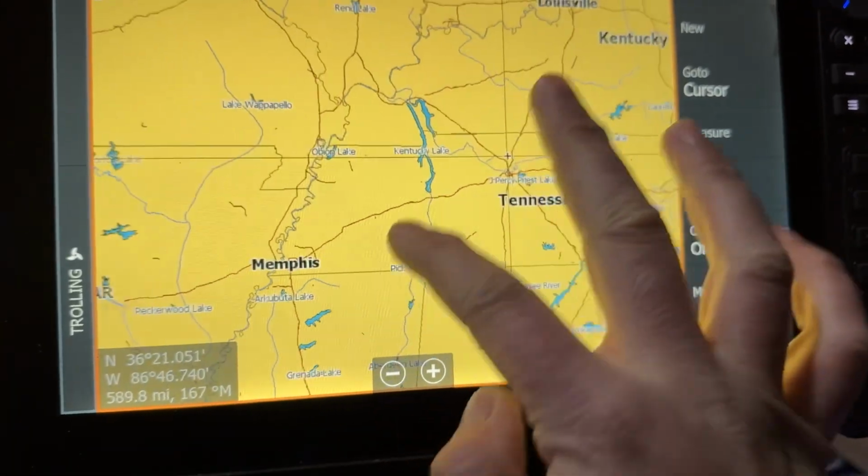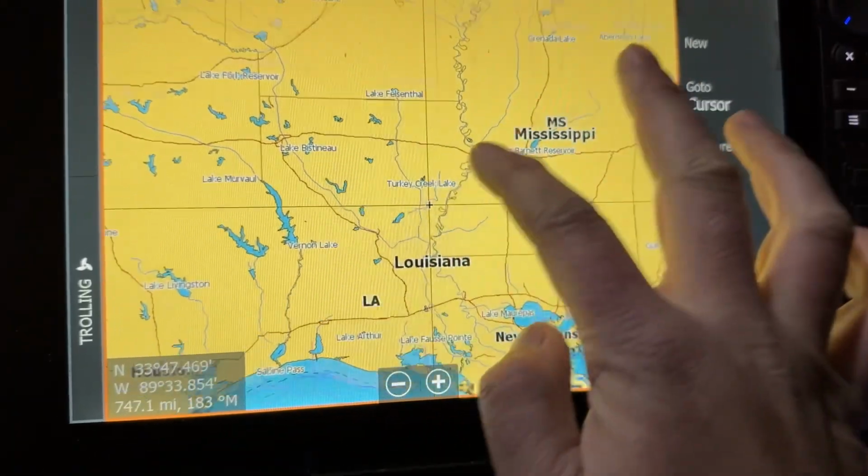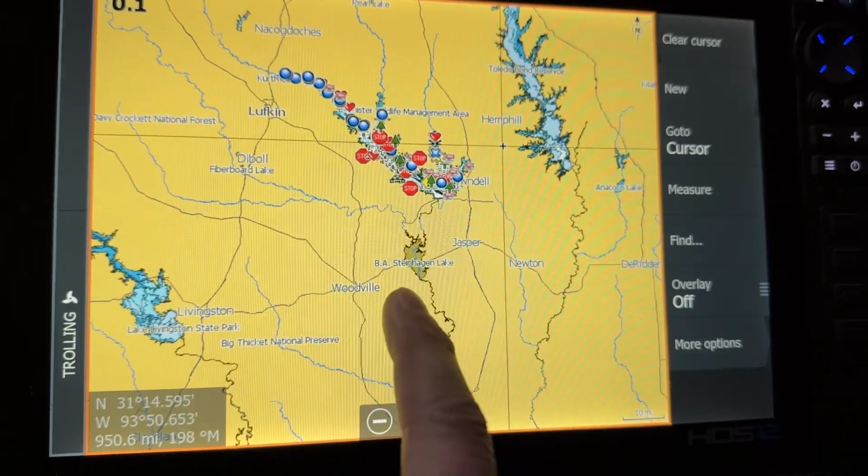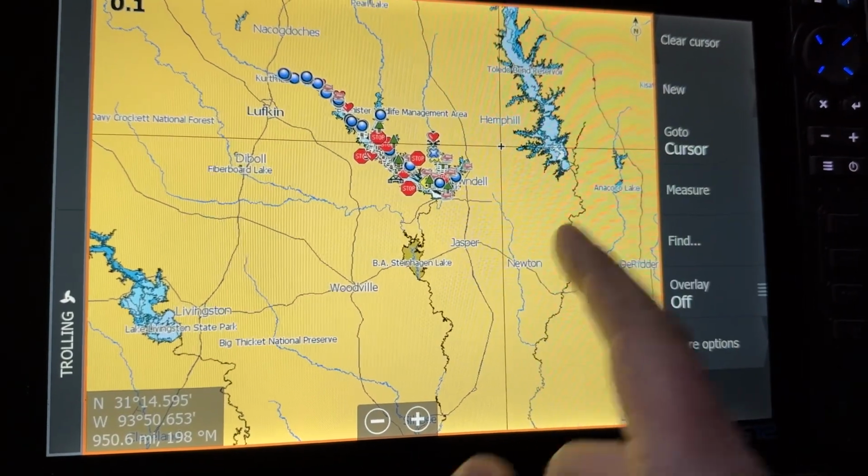I did not do this for Sam Rayburn after I fished that last tournament. So if I come down to Sam Rayburn, you can see I got waypoints all over this lake. I want to save that to my file as well.